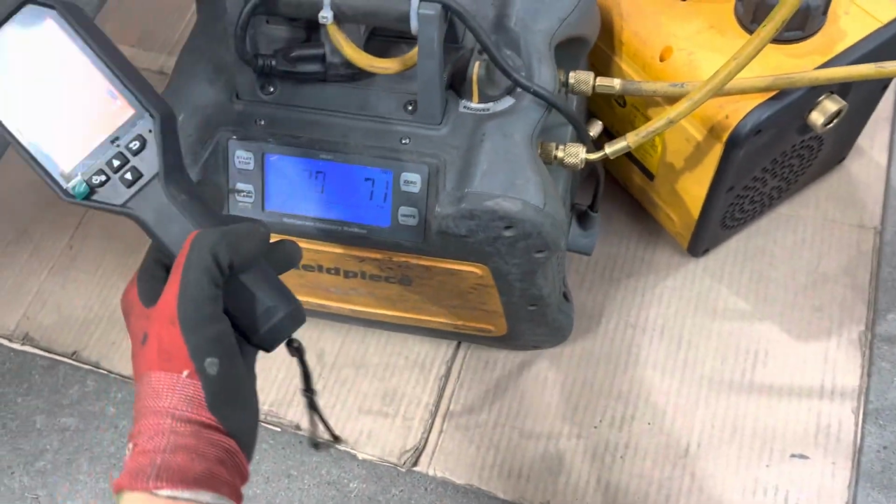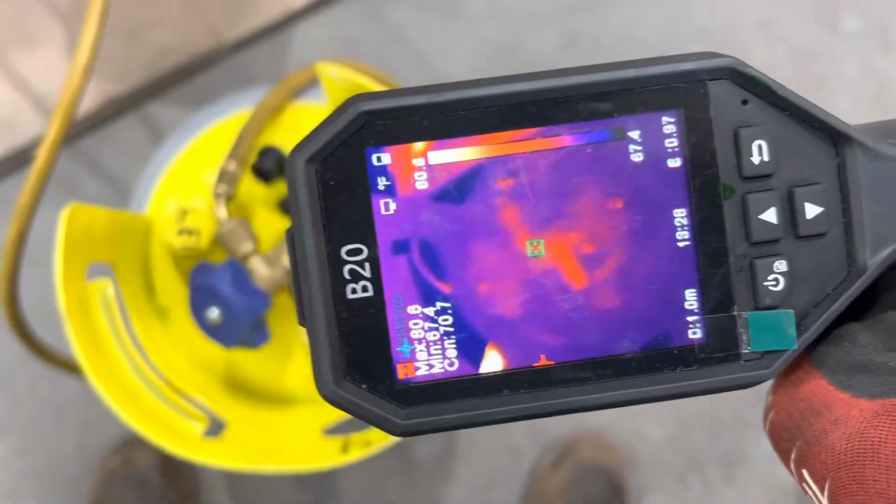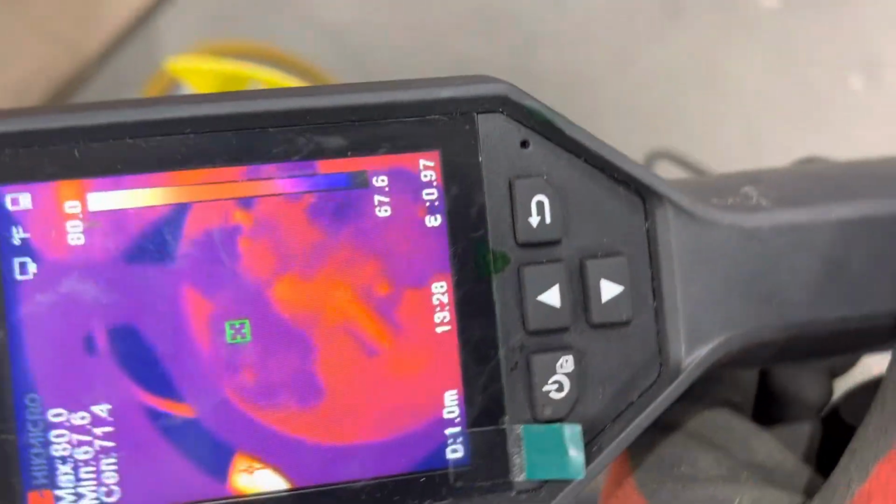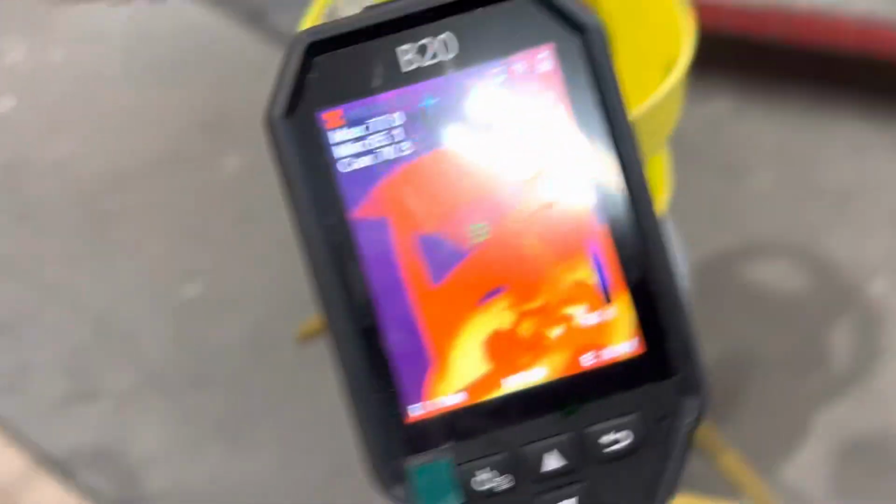So let's start this up. There we go, we are now recovering. We're going to look at right where the refrigerant goes in. We're going to see if we get a temperature change difference going on here. Let's see.